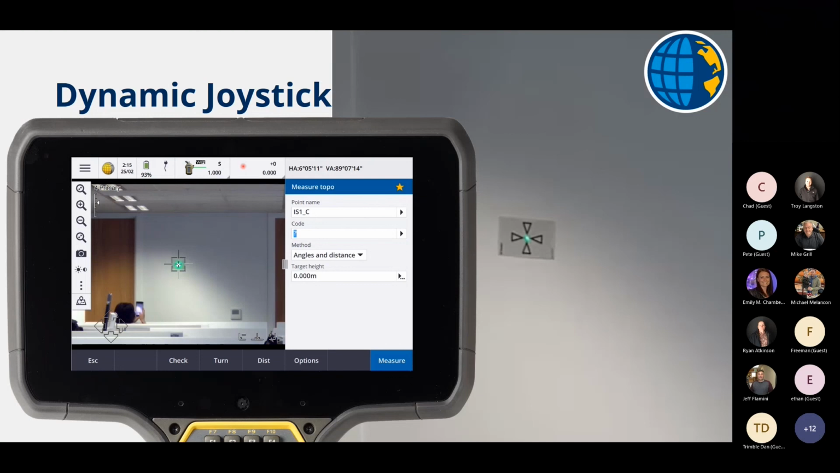The camera is also, of course, you can go into this screen and just tap where you need to, and then you can use either that dynamic joystick on the screen, or you can use the arrow keys on the data collector if you're in a situation where you've got gloves on or something that is a little more tricky to use the on-screen interface. You can always use the keys.